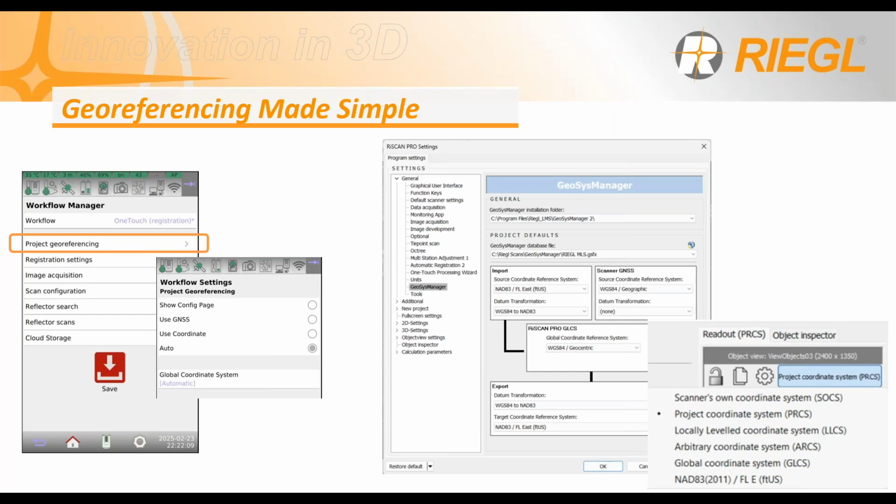You can do that by setting a workflow on the scanner, or after, in post-processing. So you have two ways of doing it.